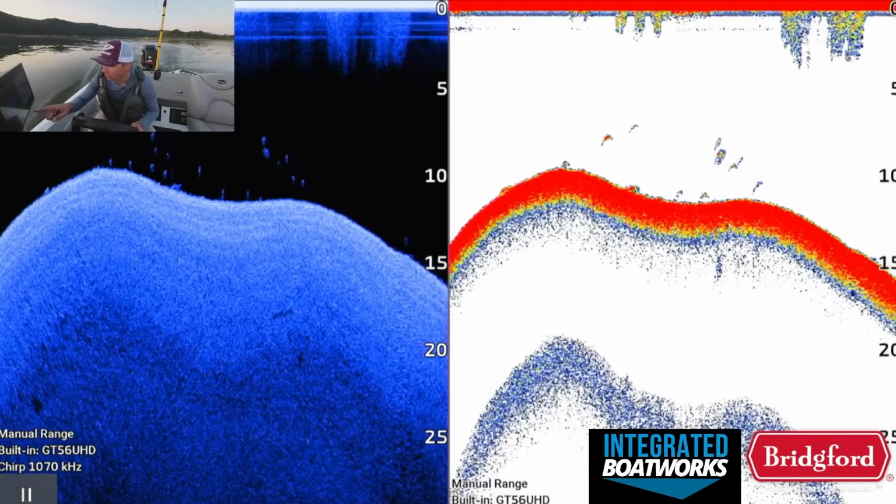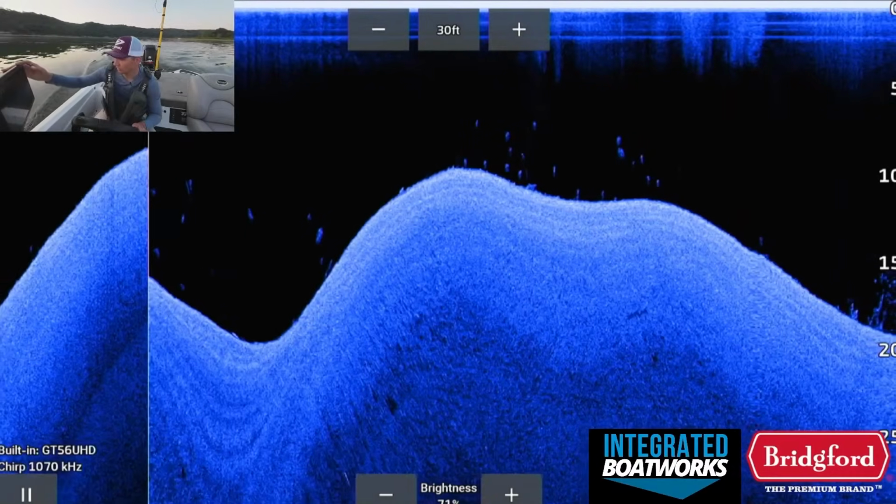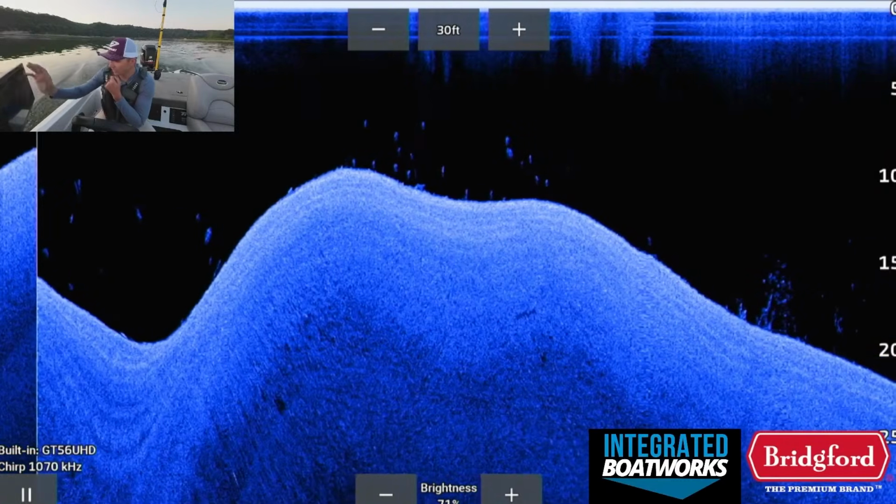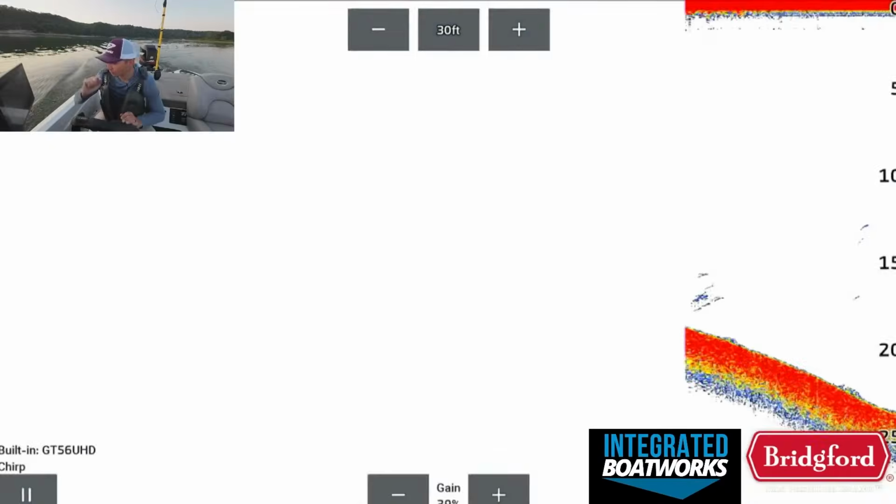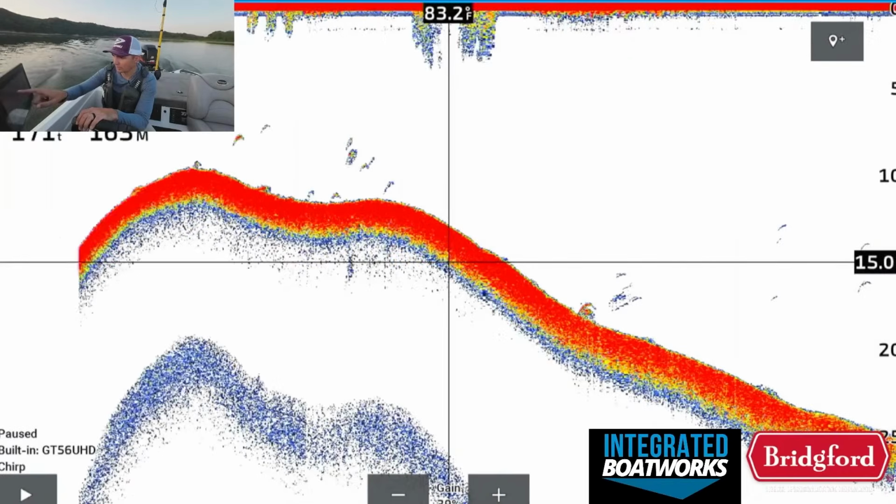Ooh, that's a nice looking school. Look at that right there. And then there's a school right there, 10 foot, and see how those dots in that brush pile are a lot smaller? If we switch to traditional, you can see that these arches are showing up a lot better on the 2D. I need to mark that right there.